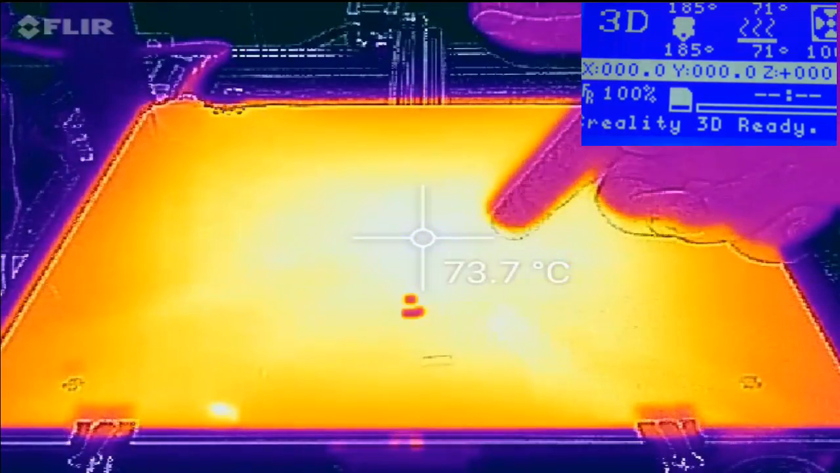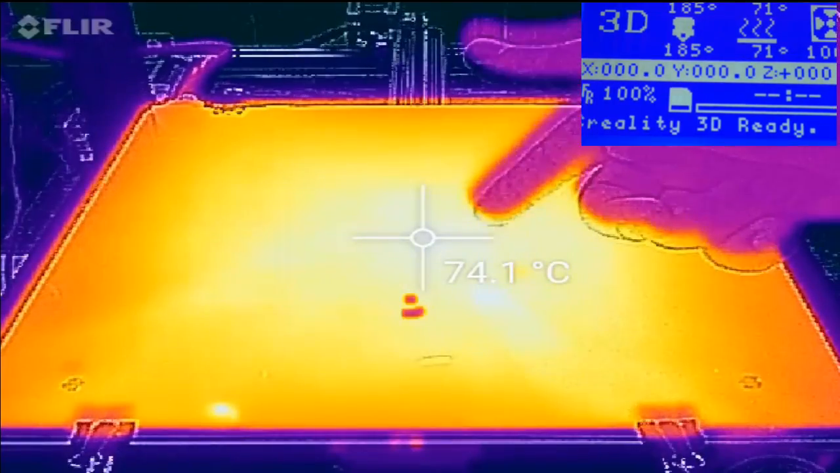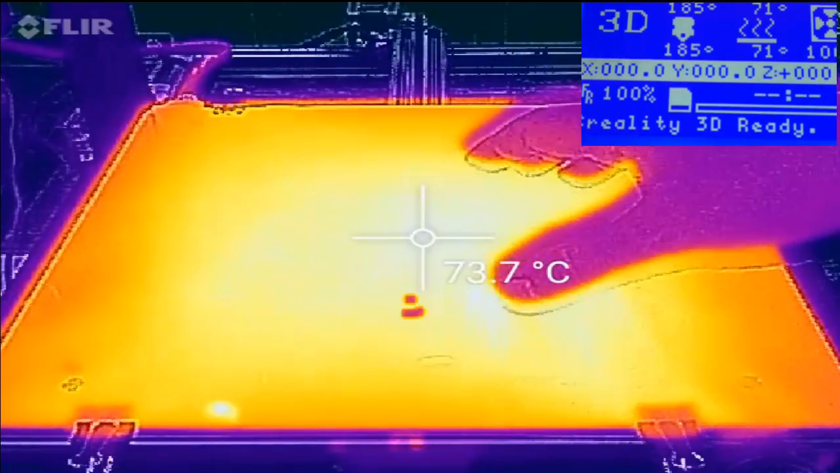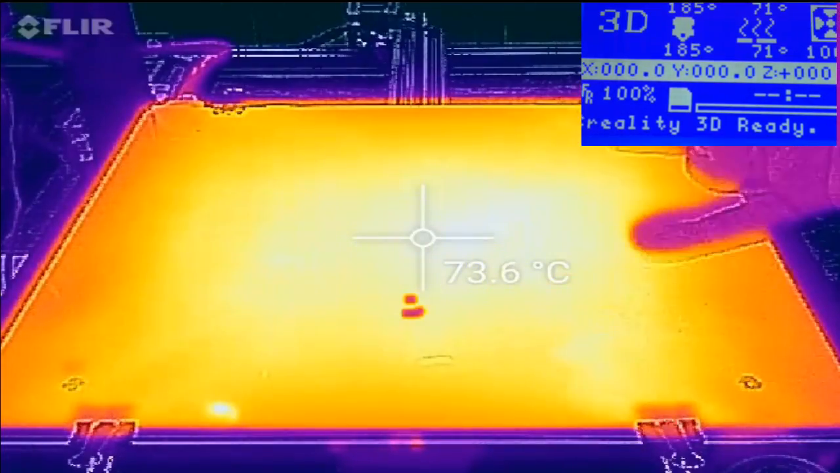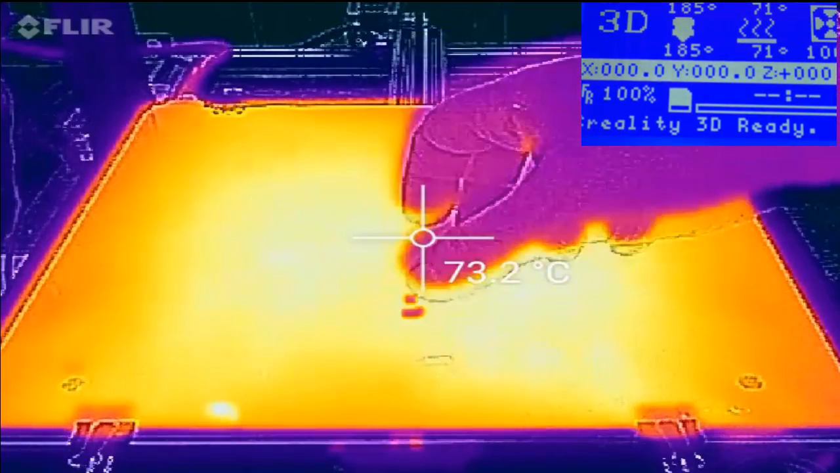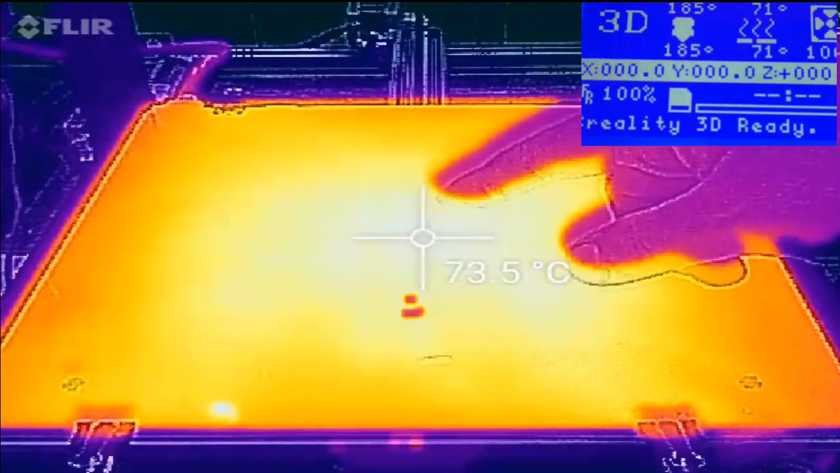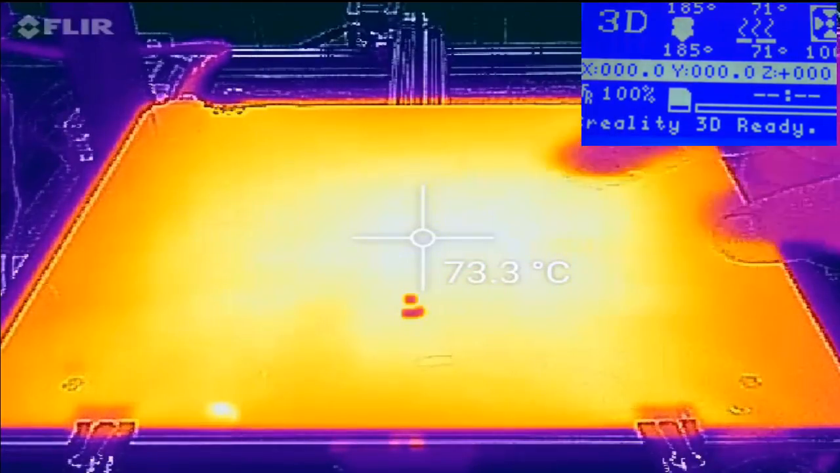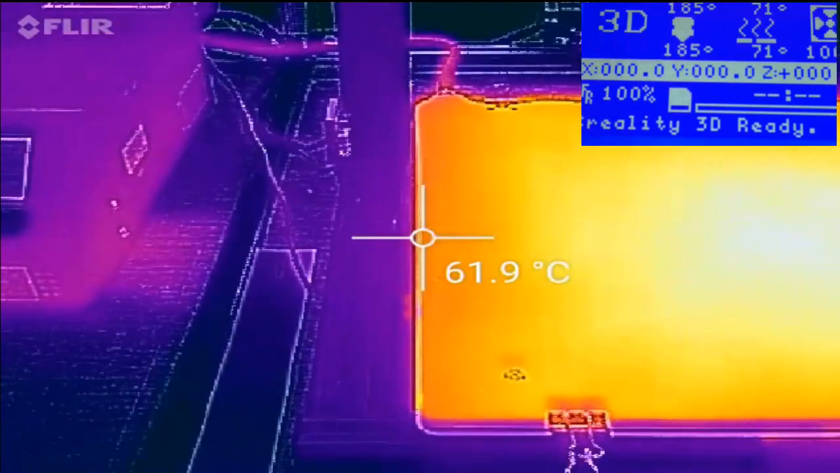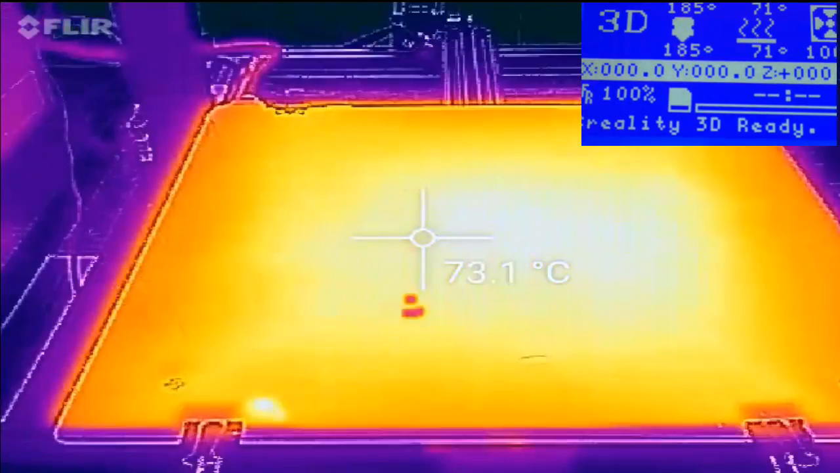So I now know I'm running about 70 degrees C here, and if I go out to the corners, I still have my 60 degrees C. So I'm still pretty good corner to corner for PLA.